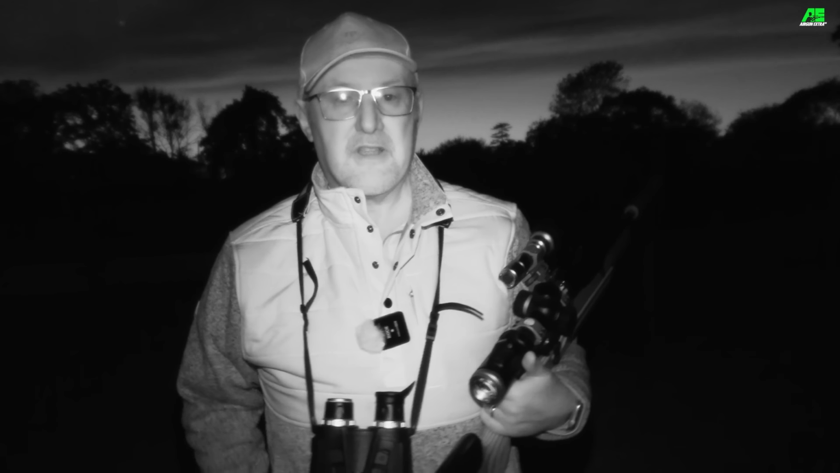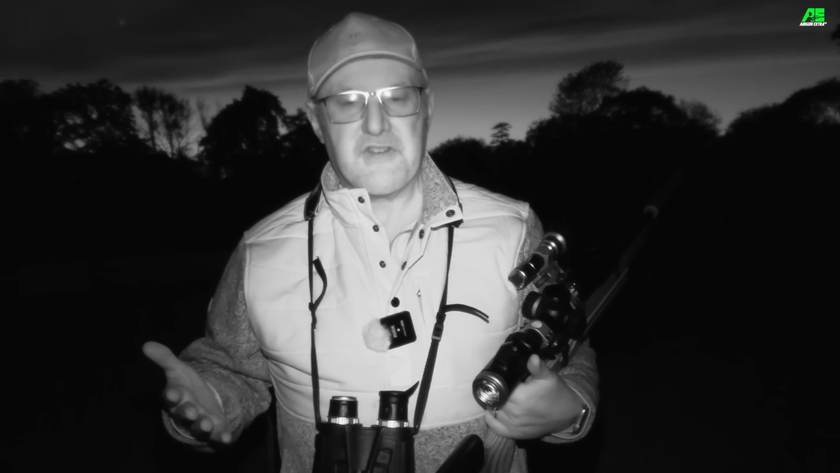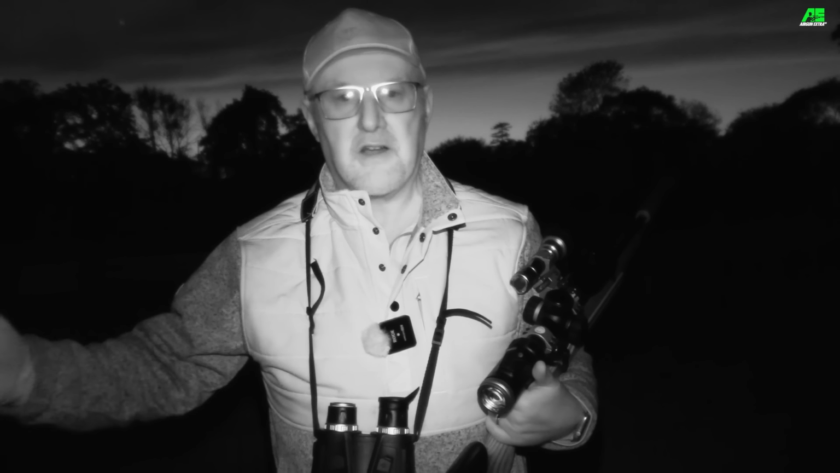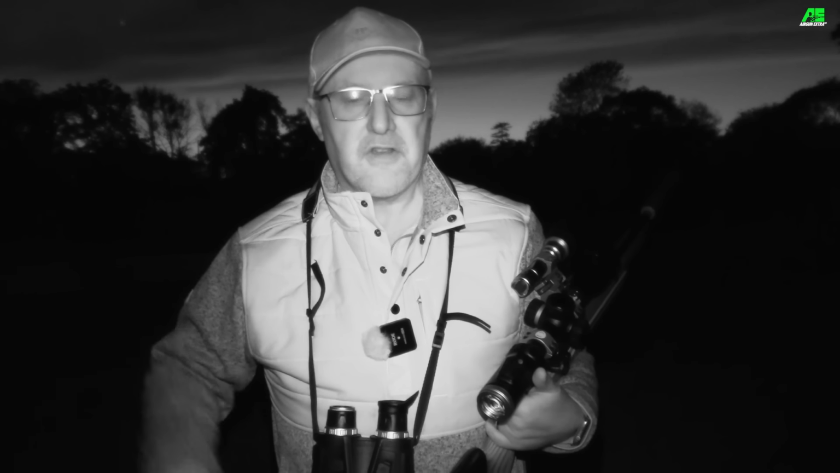Well, I've had a good look round and I can't see any more rabbits now. It's not the biggest permission in the world, and to be honest, once you have one pass through the place and you either shoot the rabbits or scare them away, then they're gone and that's it for the night.